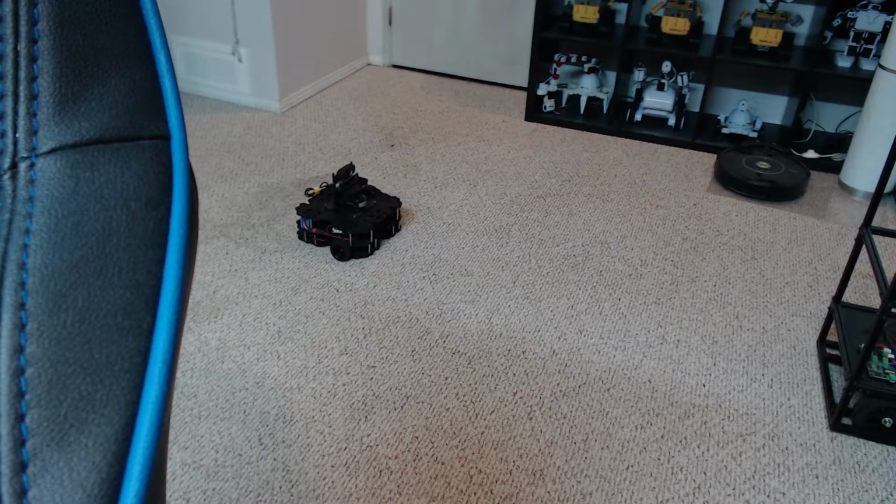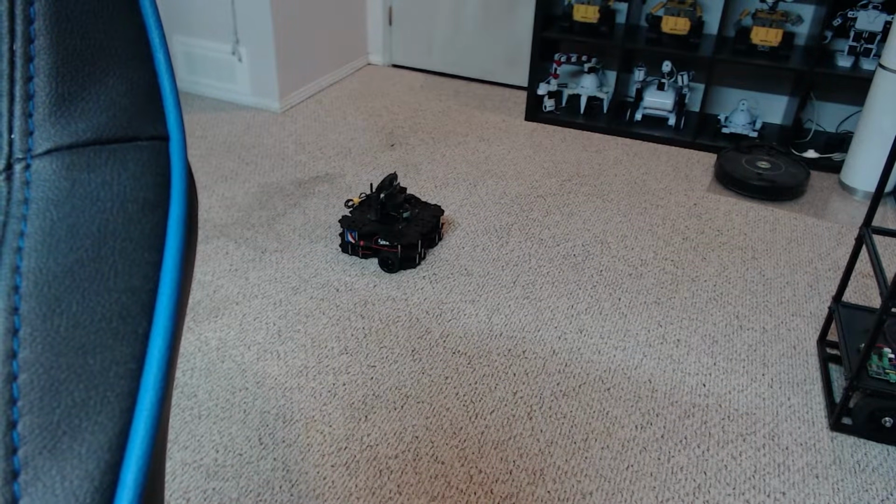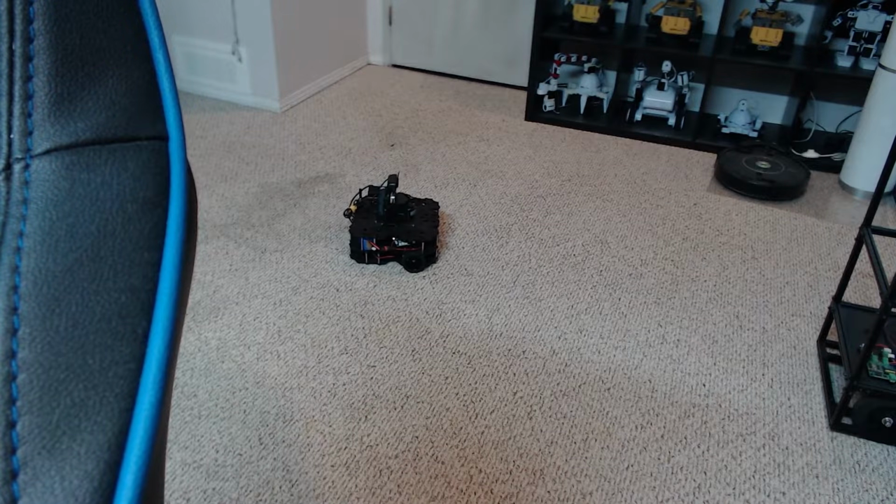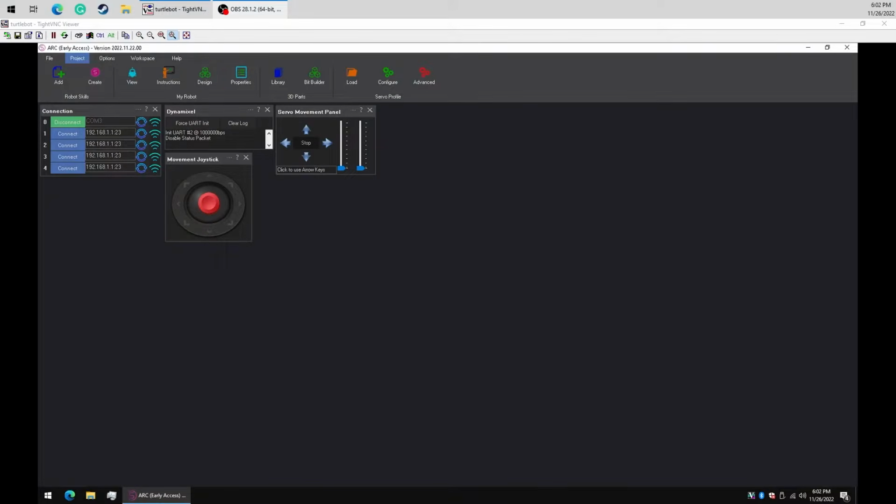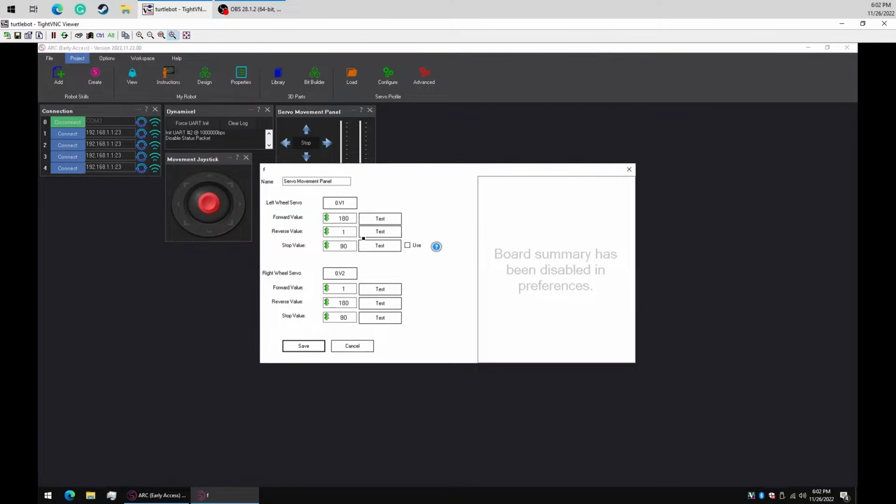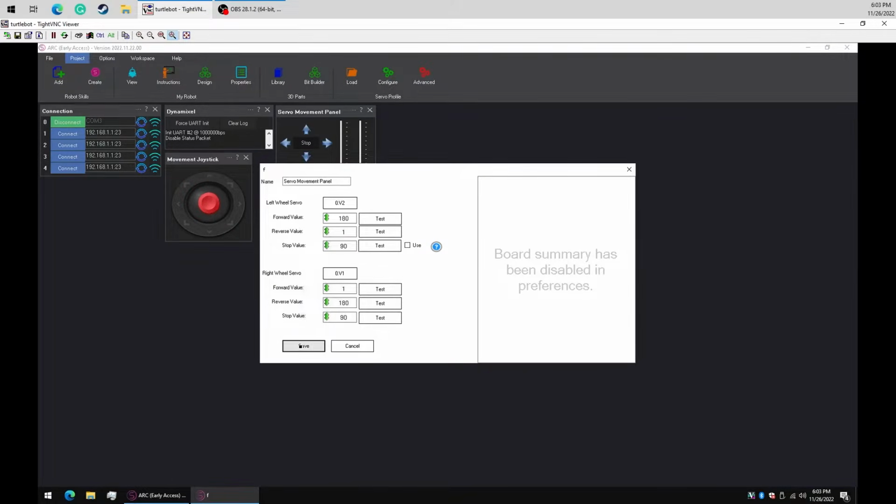Let's take a look. Now the thing is, it looks like it's completely backwards. When I go forward, it's going reverse. When I go reverse, it's going forward. Let's take a look at the servo movement panel. And I'm guessing that this one needs to be V2, and this one needs to be V1. So the left and right wheels need to be swapped. Now let's try it.